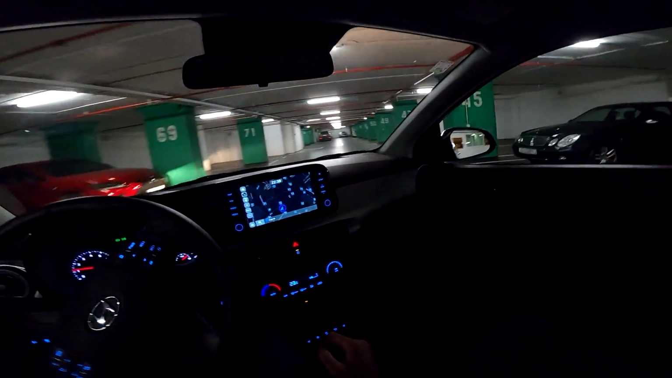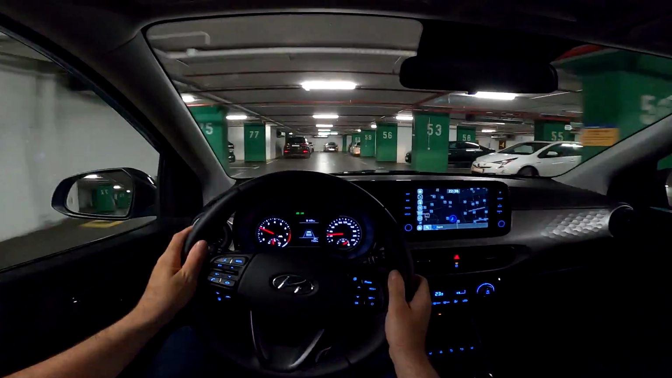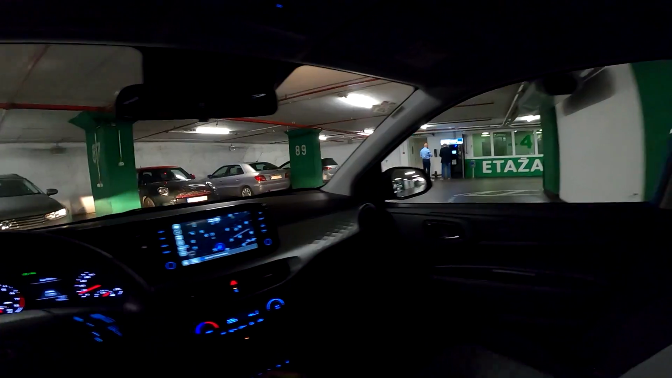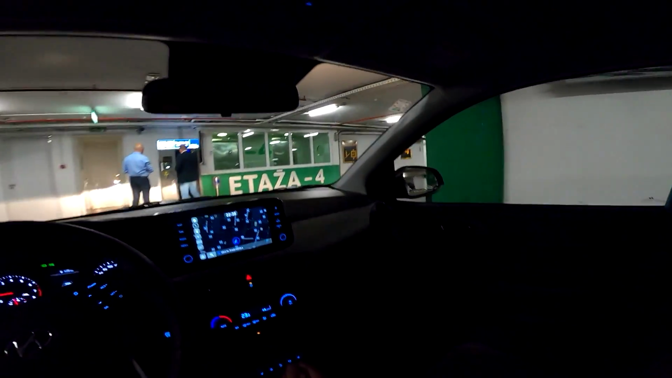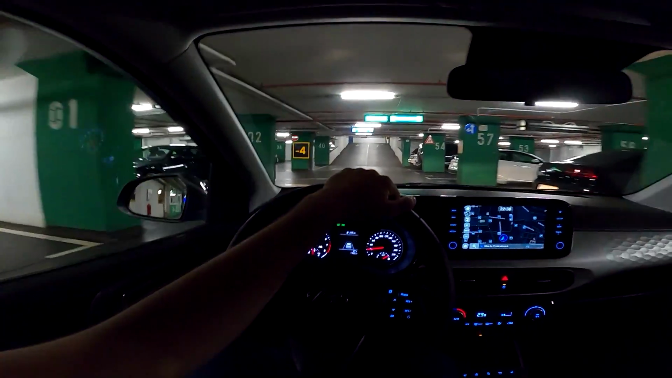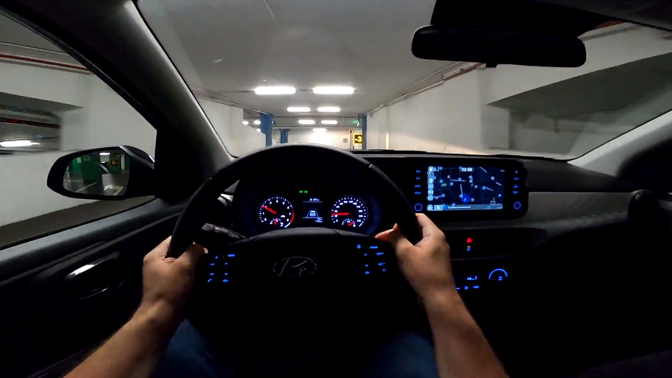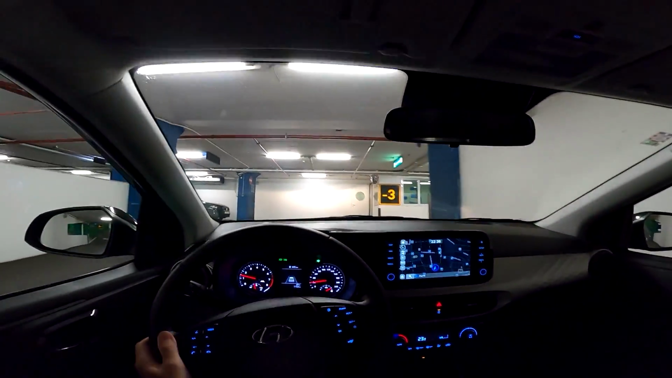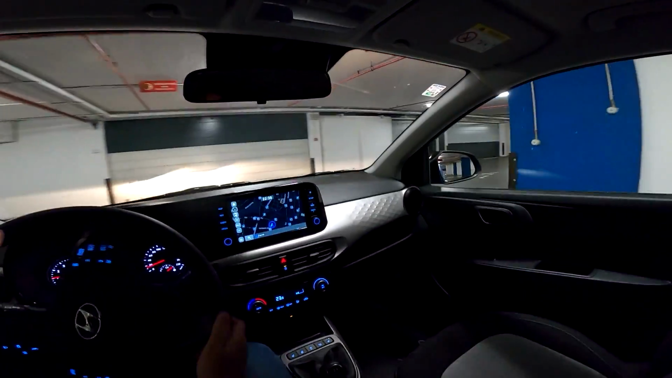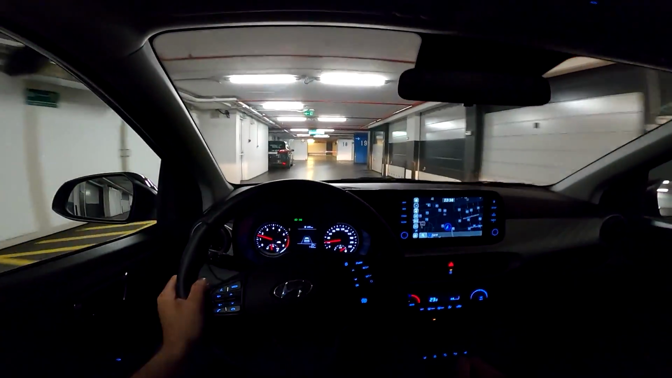Speaking of the engines, there are 3 petrol engines available for this car. This is the middle one, so 84 horsepower petrol one. And you also have the base one, which is 67, and then 100 horsepower is the top trim level N-line package. That's the sporty one, we can call it like that.